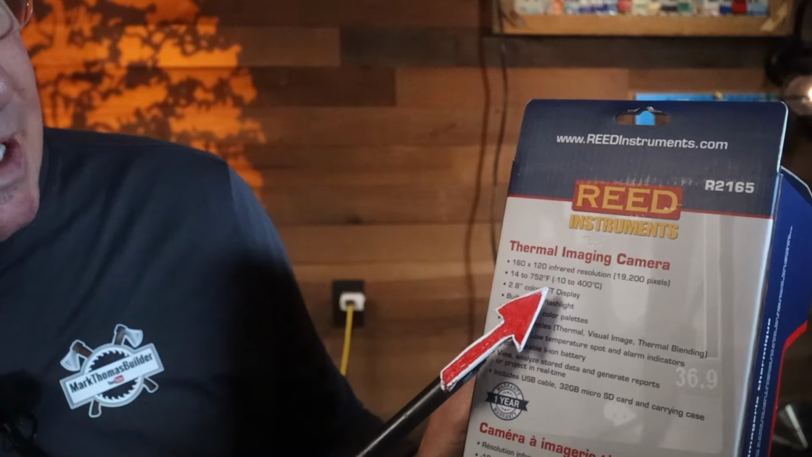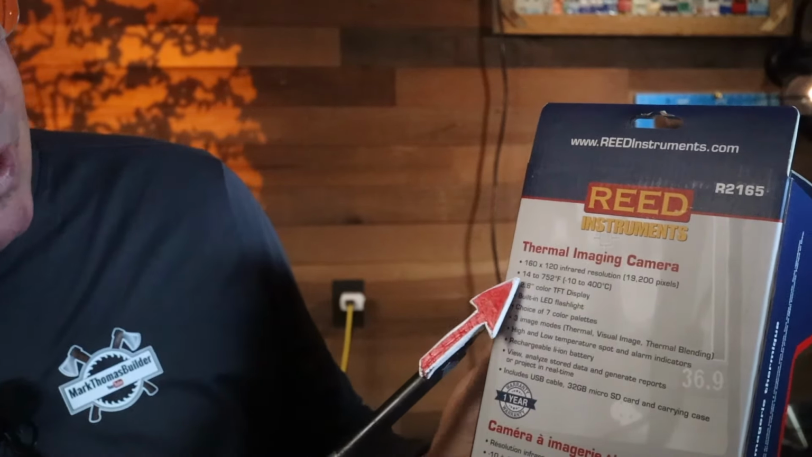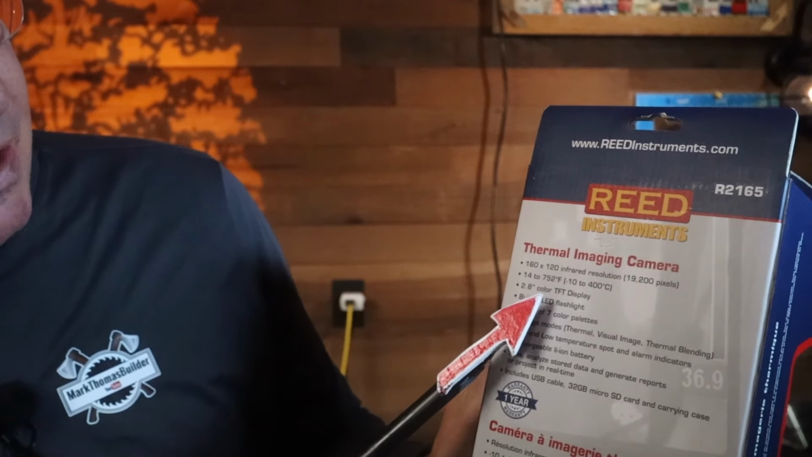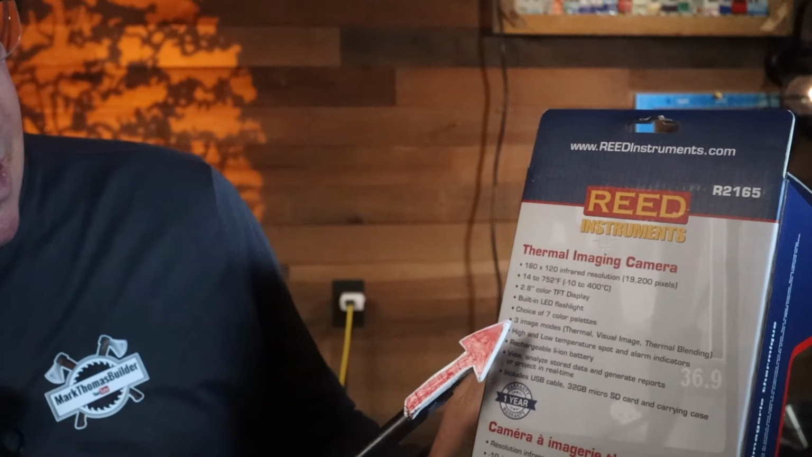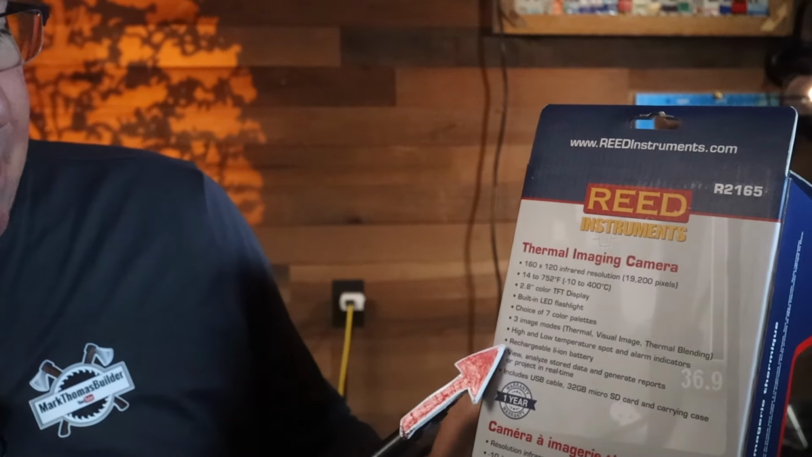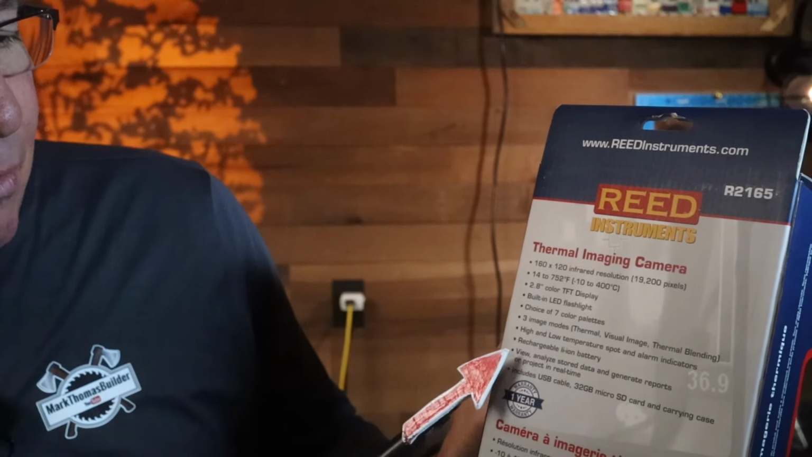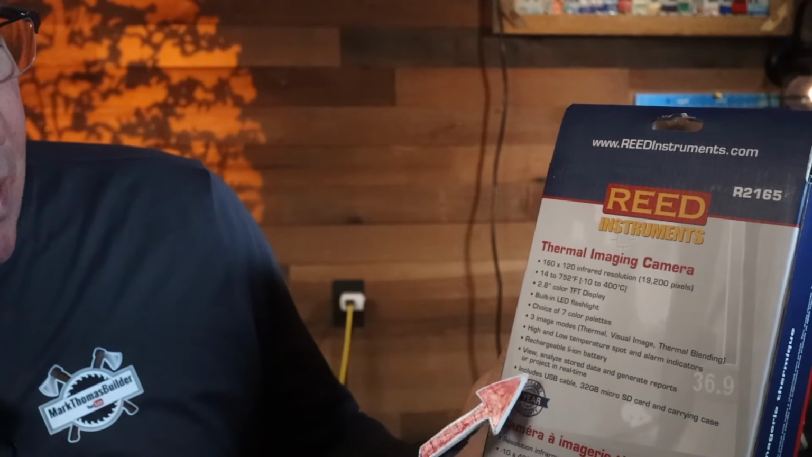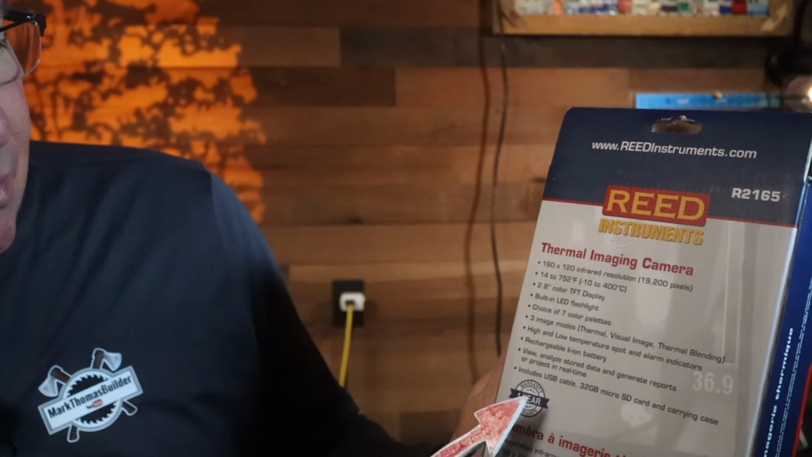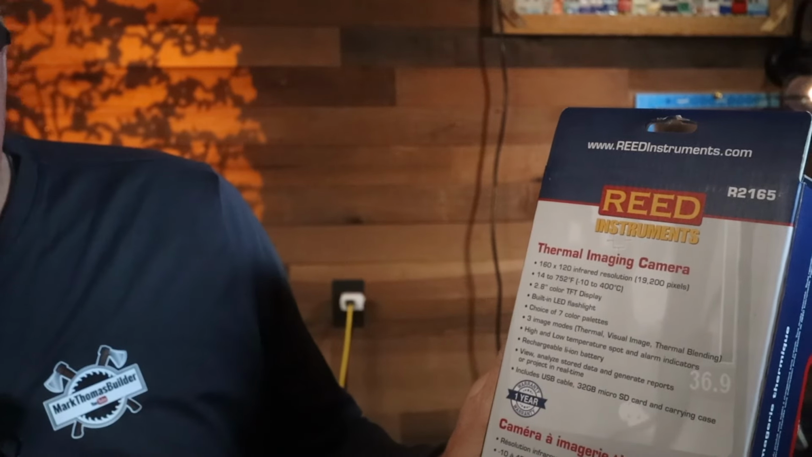All right, this has a 160 by 120 infrared resolution, 19,200 pixels. This has a range of 14 to 752 degrees Fahrenheit, and a 2.8 inch color TFT display. This has a rechargeable lithium-ion battery. When I use this off and on for a few days, it's only dropped like 1 or 2 bars. So you can view, analyze, store data, and generate reports or projects in real time. It includes a USB cable, 32 gig micro SD card, and the carrying case.